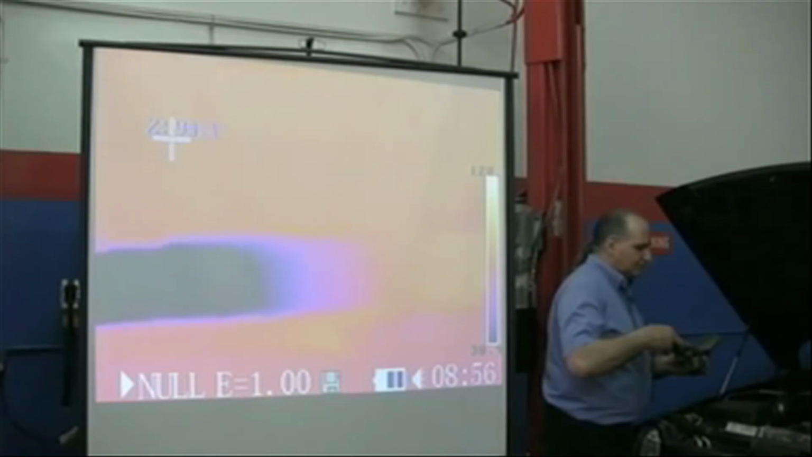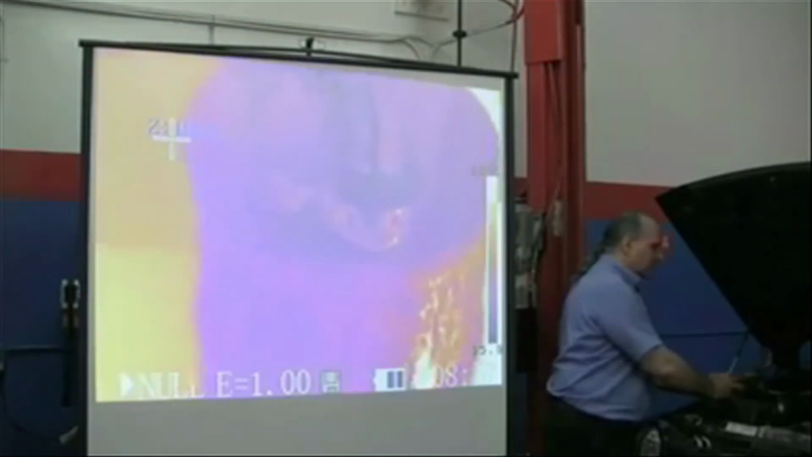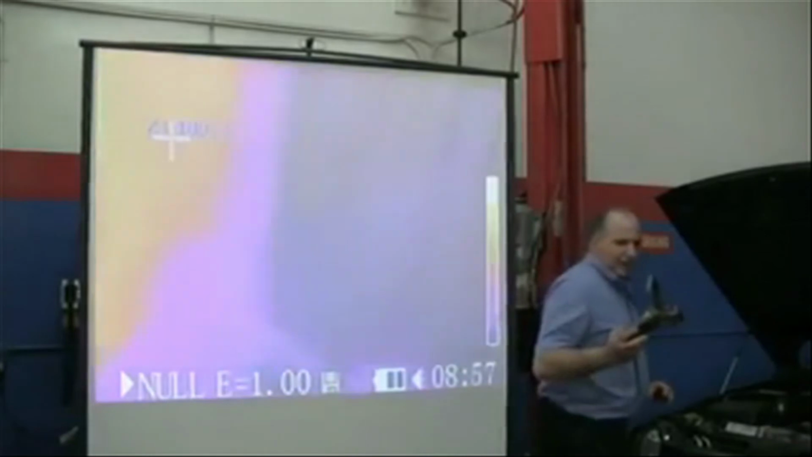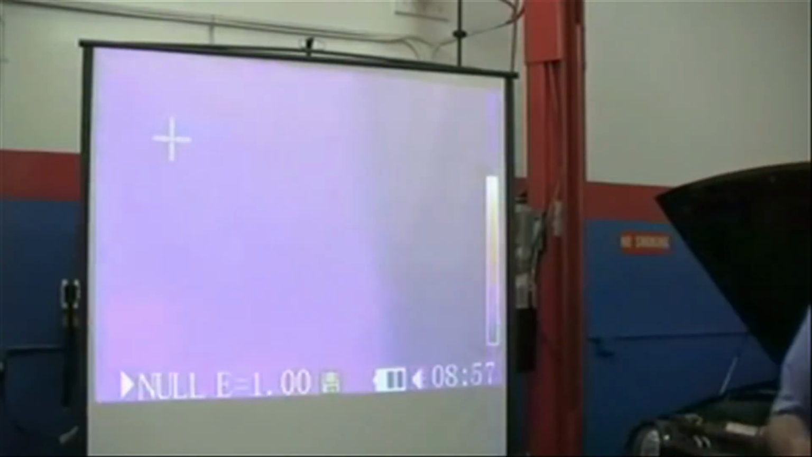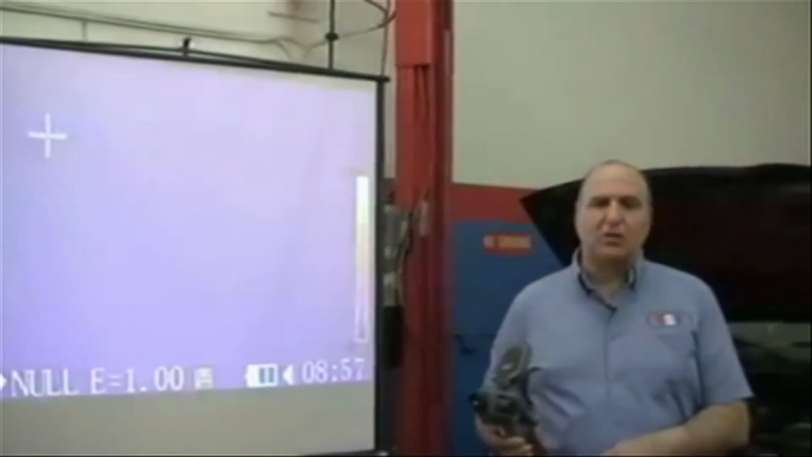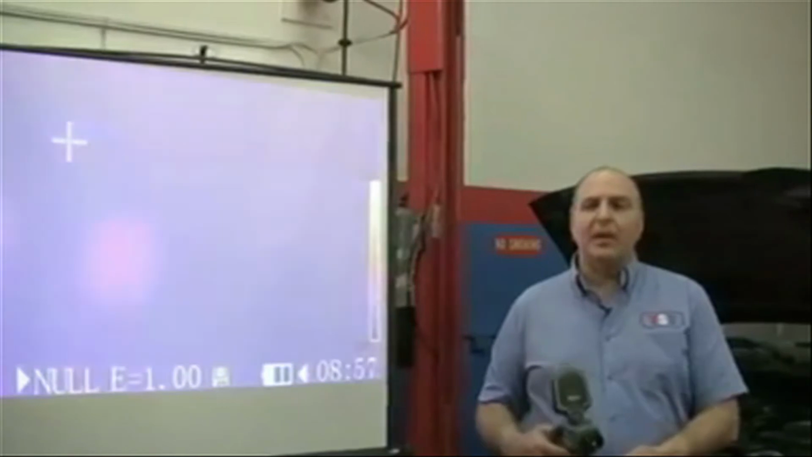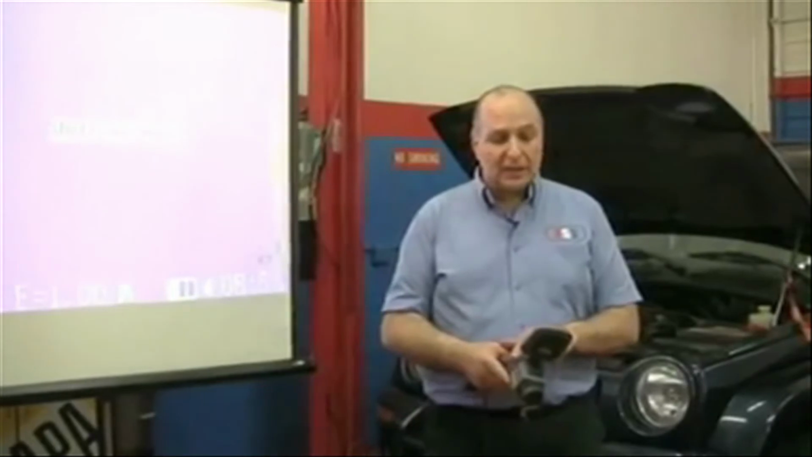The temperature graph is all over the right of the screen, almost white for the hottest point, dark blue, black for the coldest. So this is a neat tool. And by the way, for electrical problems and catalytic converters, one nice thing about the general tool is they have them in different temperature ranges, even up to over 1,000 C, which is good enough to do most catalytic converter things.